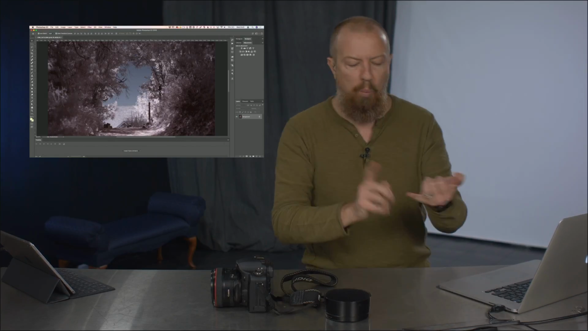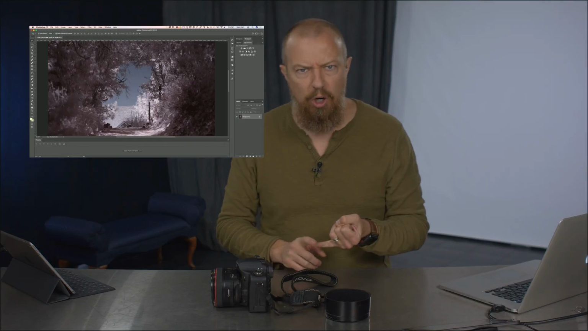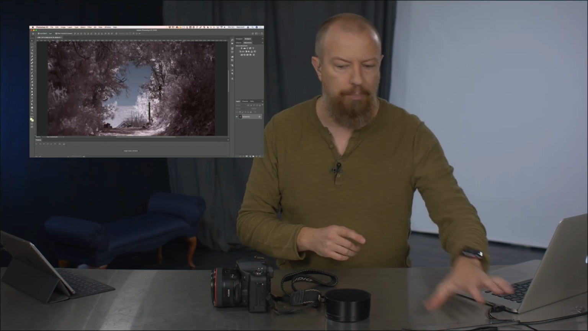So white balance off of green. Super bizarre, but that's the way it works. That's what you want to do. You can correct the white balance in Photoshop or Lightroom or whatever as you saw. Just set it to 2000, the lowest possible setting, and then adjust the tint, and that's going to get you there. And then you get the red-blue channel swap, which is a really common thing to do.